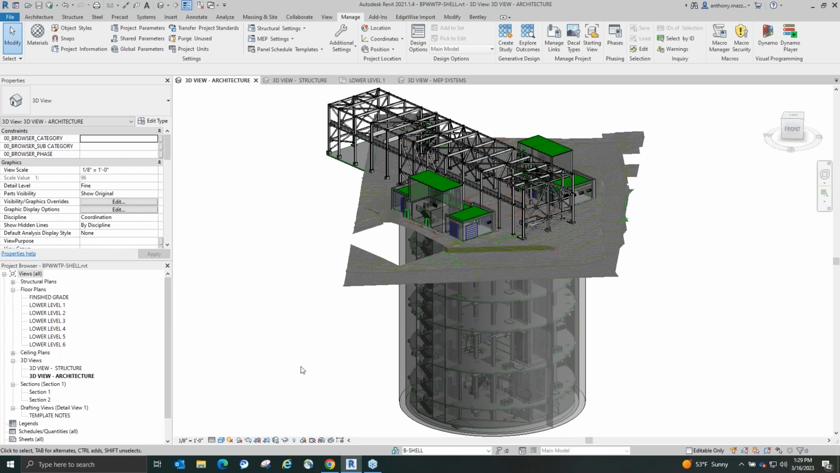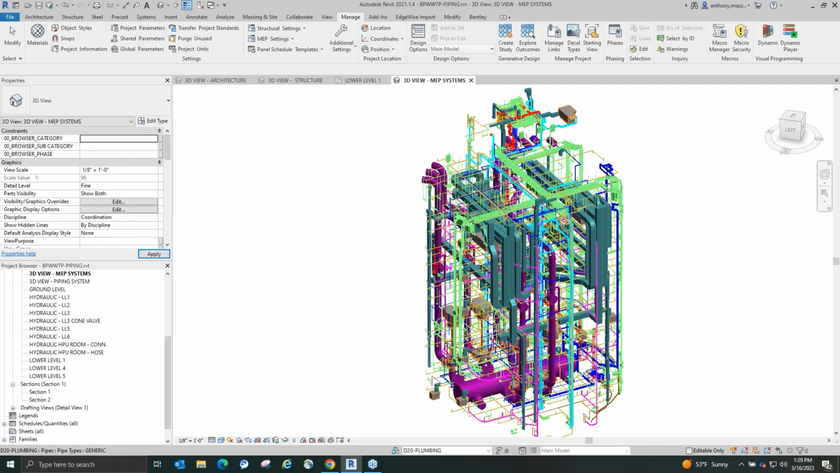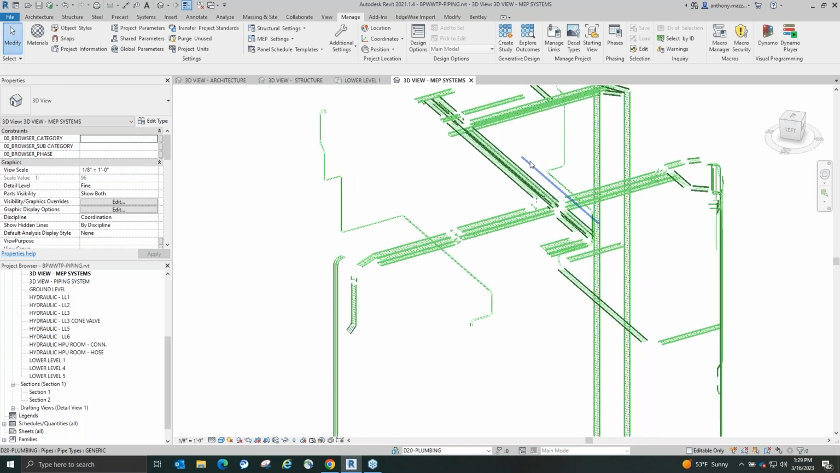And as Michael mentioned, I got the export from EdgeWise and was able to put that in my model as well. And I had a jump start on the piping, which I can open up the MEP, a view of just the kind of overview of all the MEP system that was in this facility.